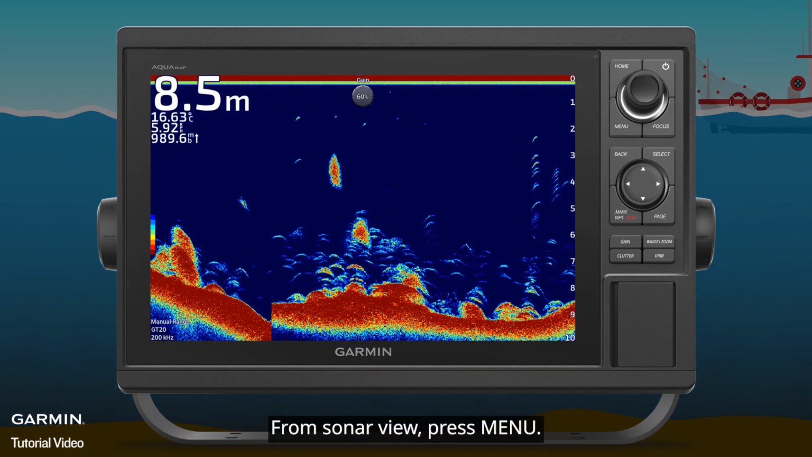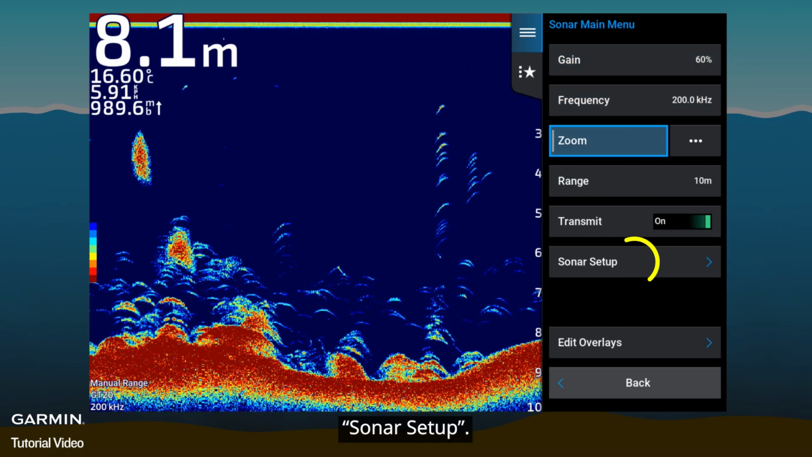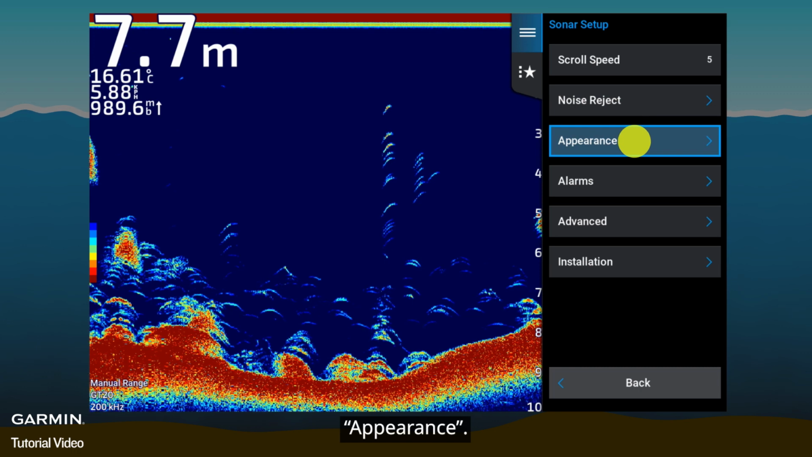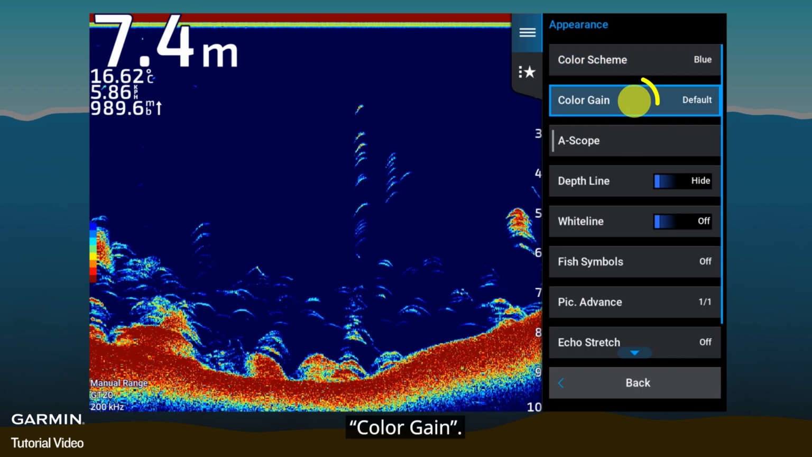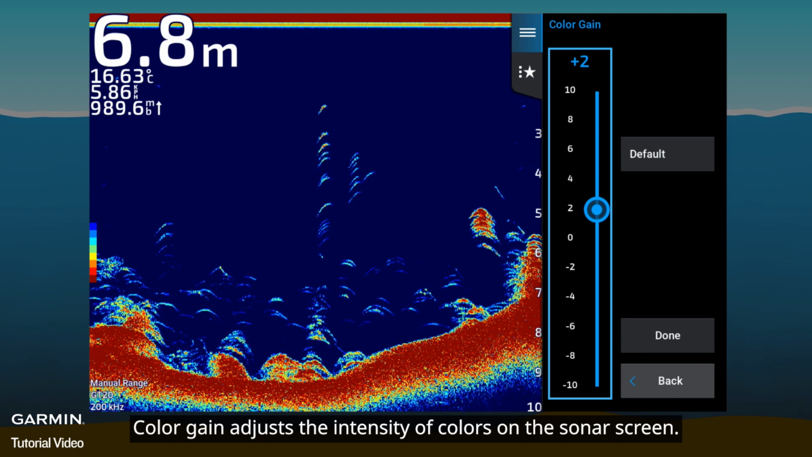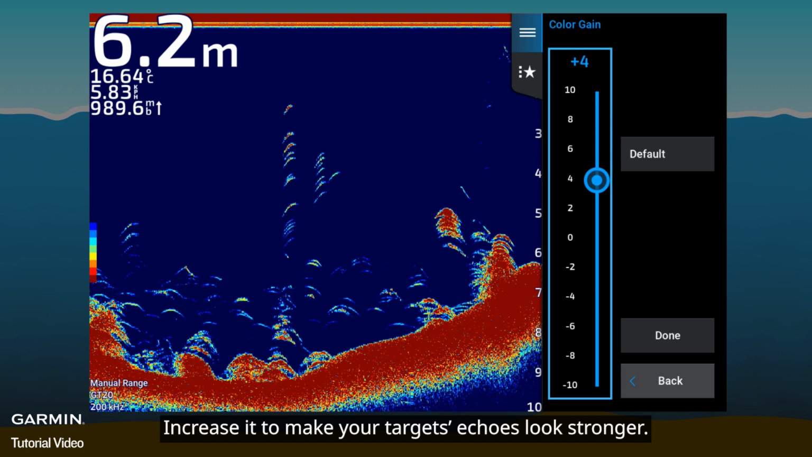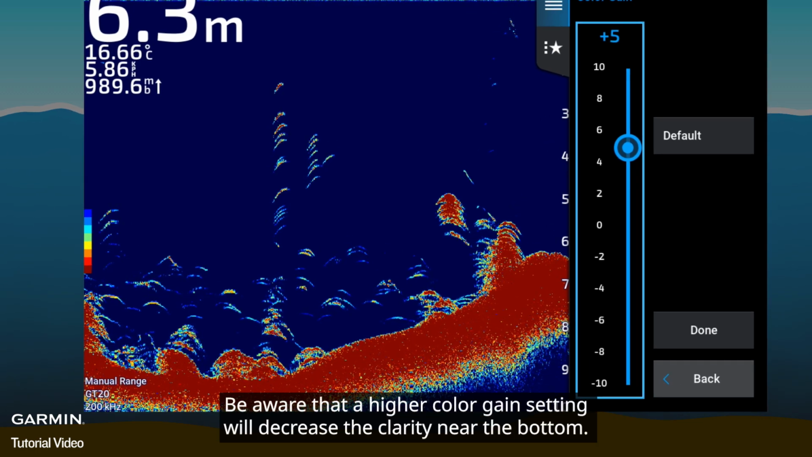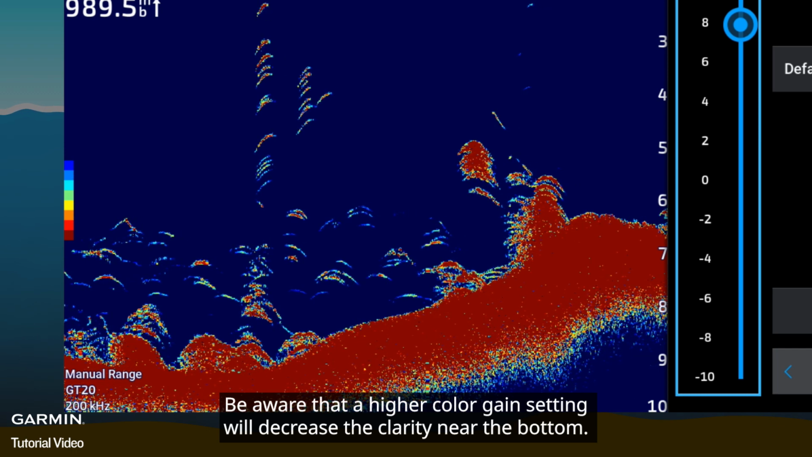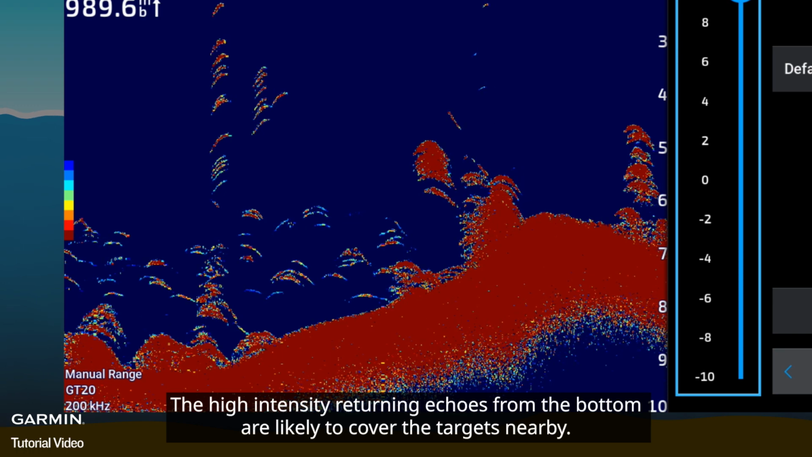From Sonar view, press Menu. Sonar setup. Appearance. Color gain. Color gain adjusts the intensity of colors on the Sonar screen. Increase it to make your target's echoes look stronger. Be aware that a higher color gain setting will decrease the clarity near the bottom. The high-intensity returning echoes from the bottom are likely to cover the targets nearby.